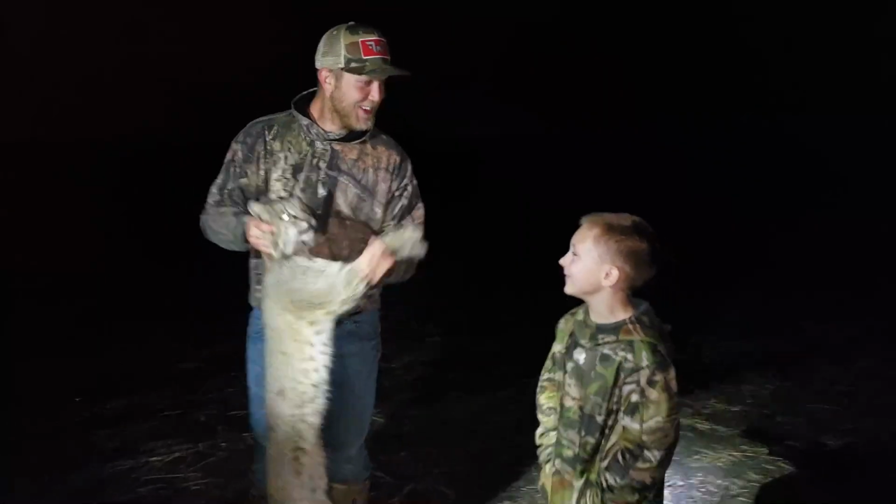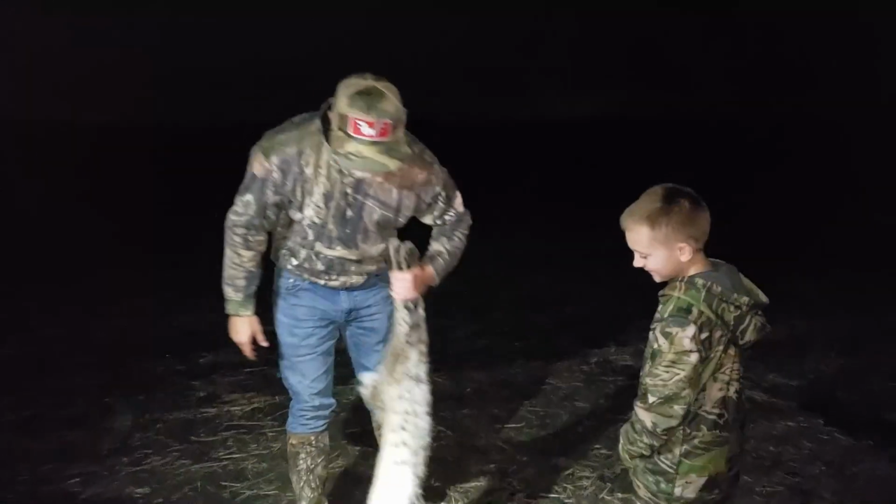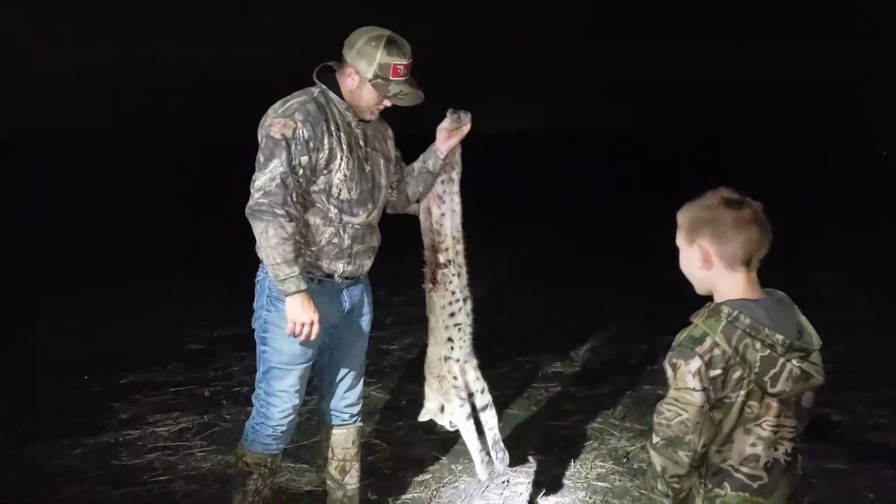You don't want him as a pet. They're mean, dude. Well, let's go load him up and see if we can't get him some pigs still. That's pretty awesome. That's a beautiful, beautiful bobcat that he got. That was very, very cool. So great shooting too, you know.